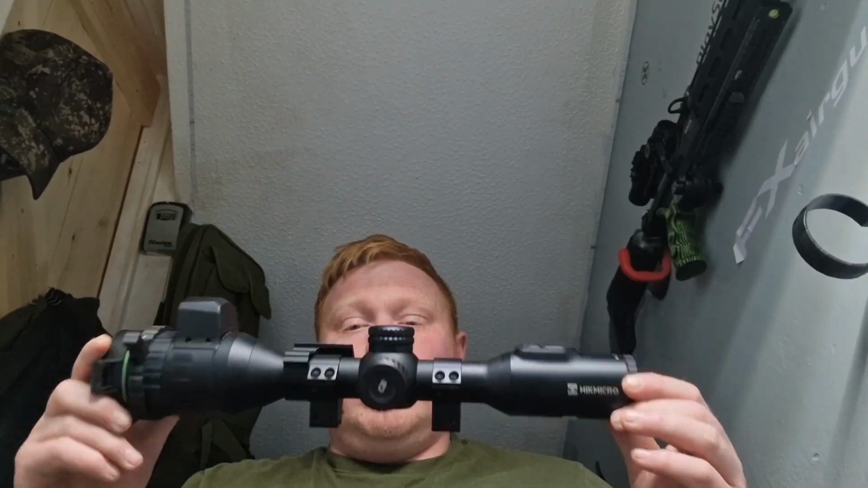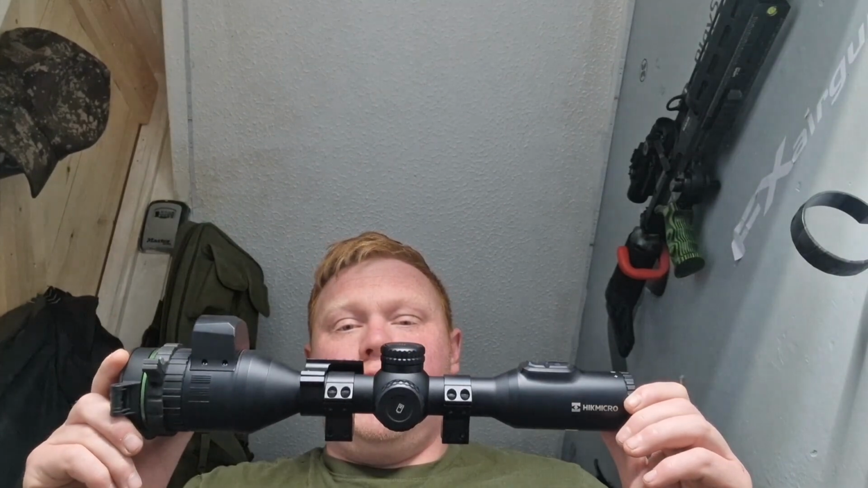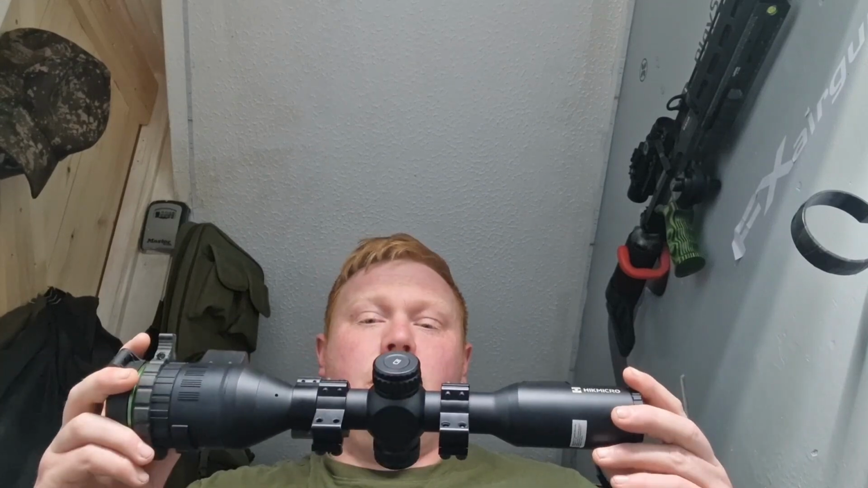Brilliant bit of kit. Now I've had a few people ask me in comments on YouTube, on the Facebook groups and by private message, which I prefer, the Zulus or the Alpex. And in all honesty, I really couldn't choose. They both have advantages and disadvantages. This scope does everything. It looks like a traditional scope, brilliant. You have got the weight, but it's not an issue to us, though for some people it is.